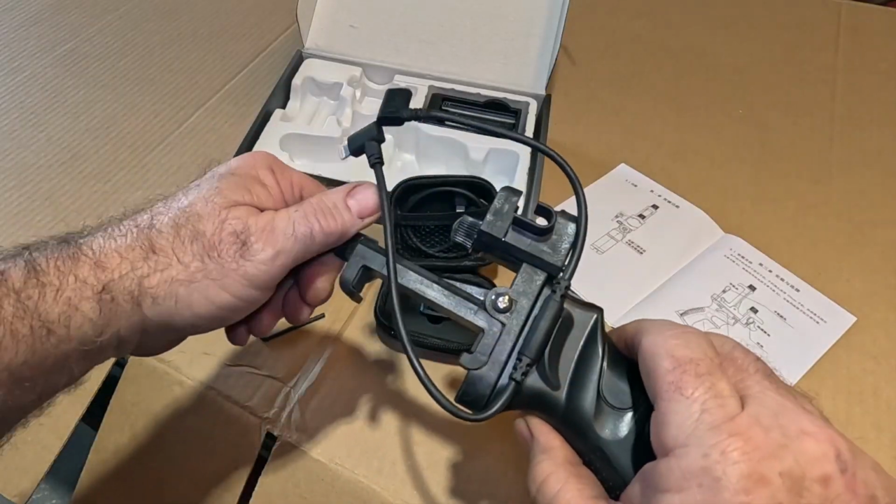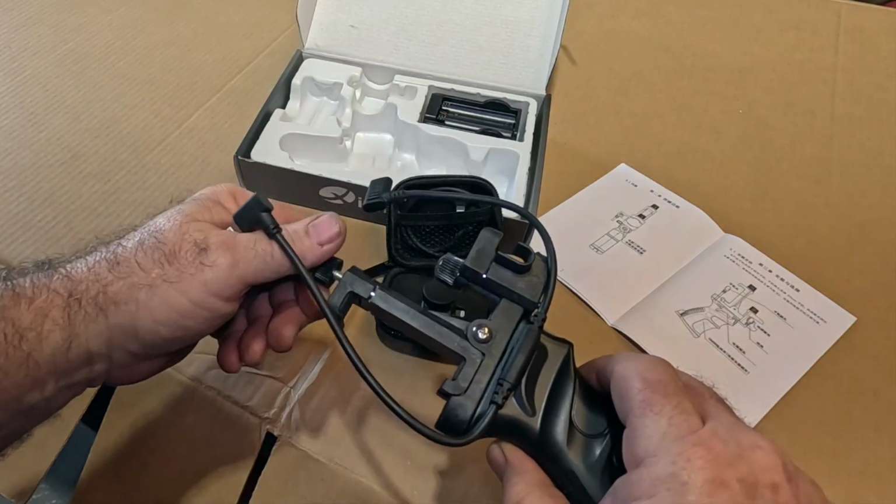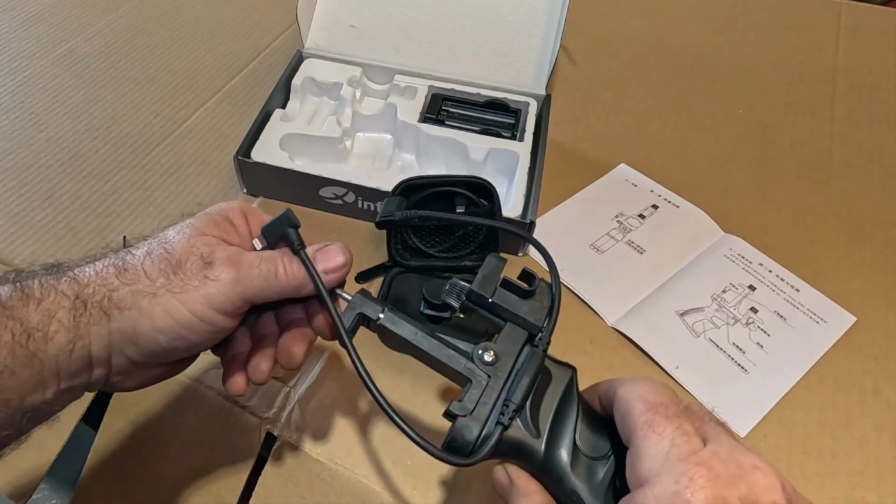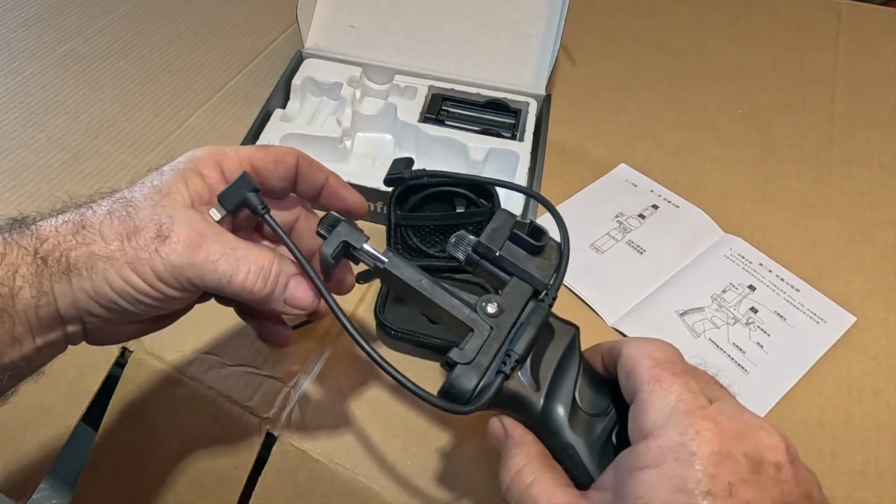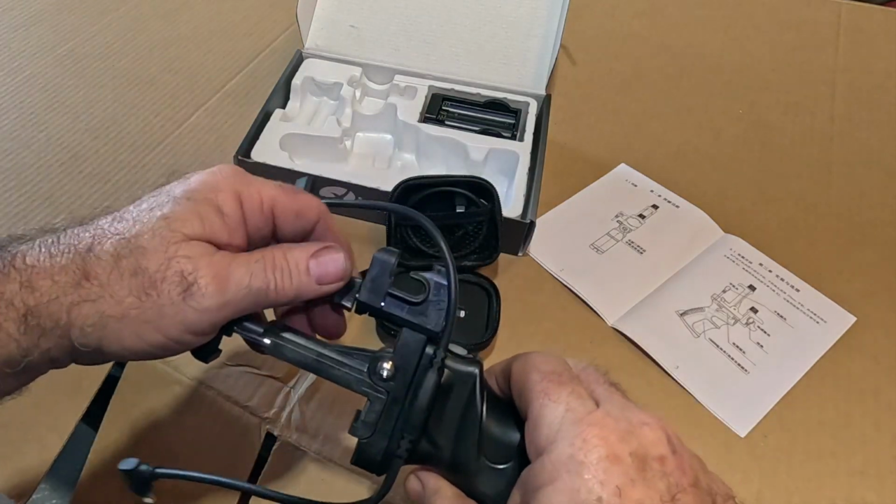Phone goes in here. That should be pretty simple enough to figure out without being able to read the instructions. Since I have a case on my phone, I hope this unthreads quite a ways. It does unthread pretty far. That's good. This will hold the camera.